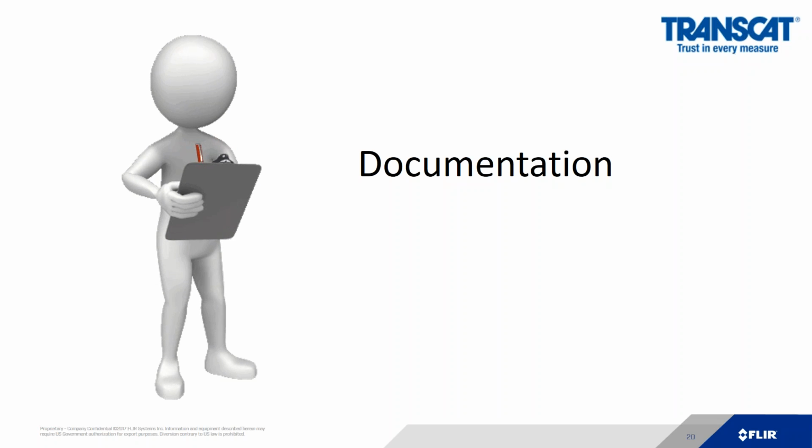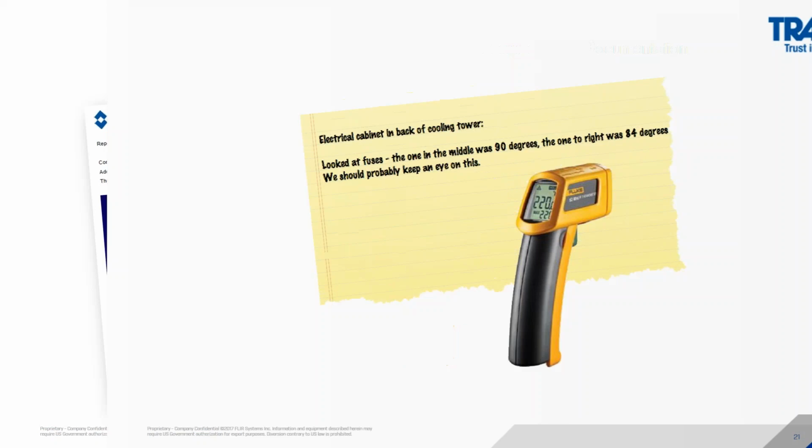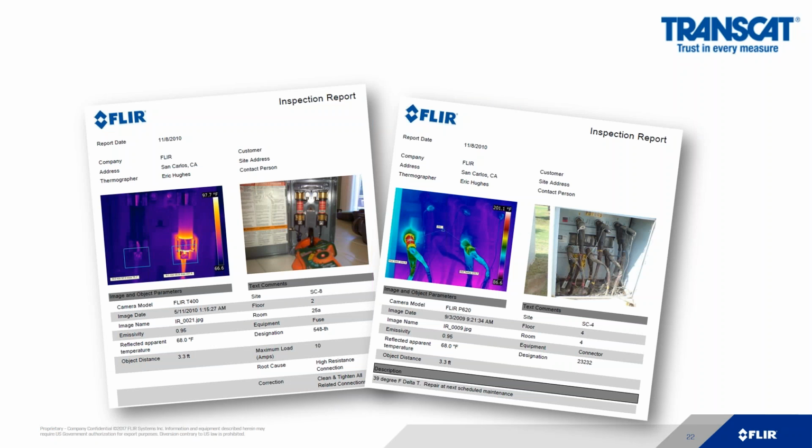The next value of an infrared camera or thermal imaging camera is documentation. With a spot gun, basically there is none. You have to write it down and hope that your handwriting is legible when you tell somebody that there was a problem. With an infrared camera, you not only get a 2-dimensional picture when you take the picture, but you can bring it into the free software that comes with the camera that will allow you to create reports.